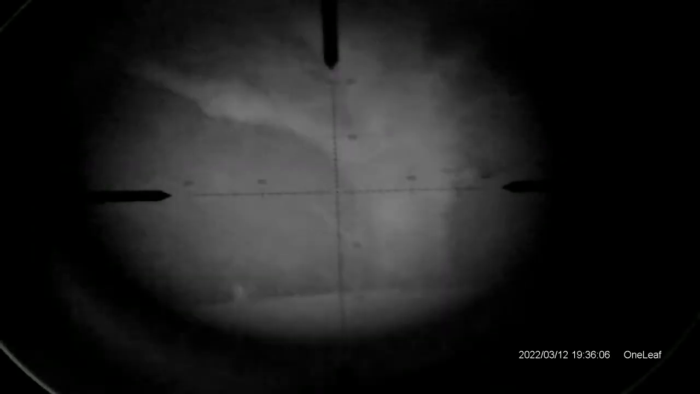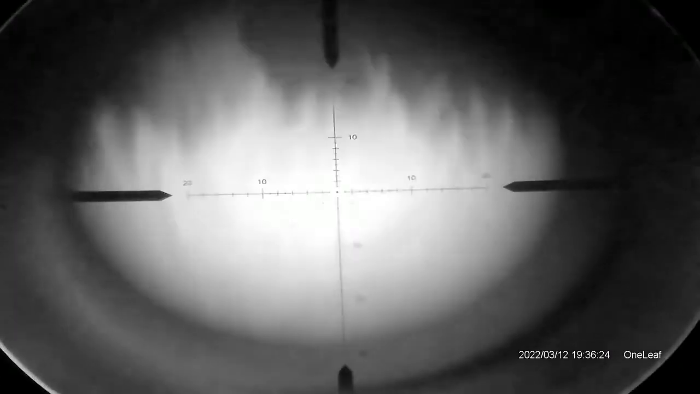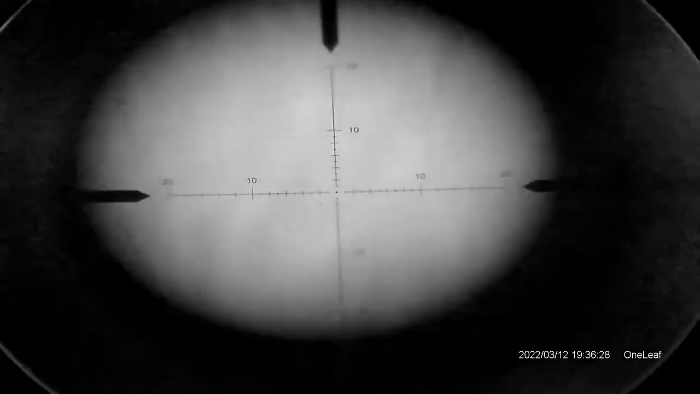So I decided to have a bit of a look at this tree, because I can't believe I can see it at about 180-200 yards possibly away. Now I've cut the sound again because it got really bad, but just take a look at how well this camera copes with the night vision.